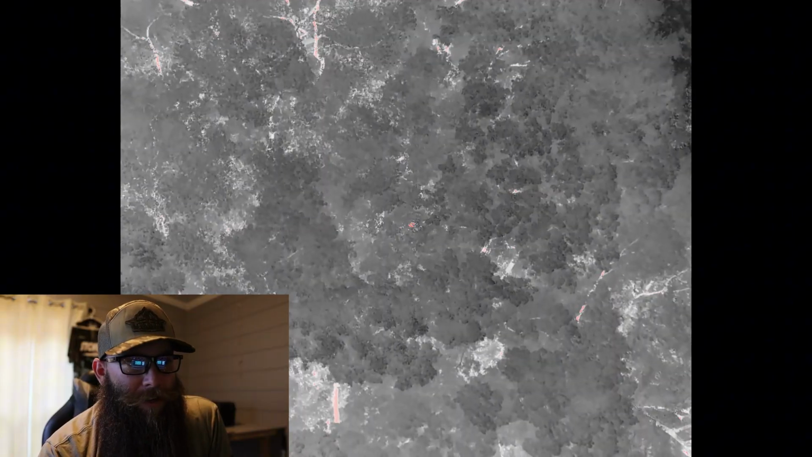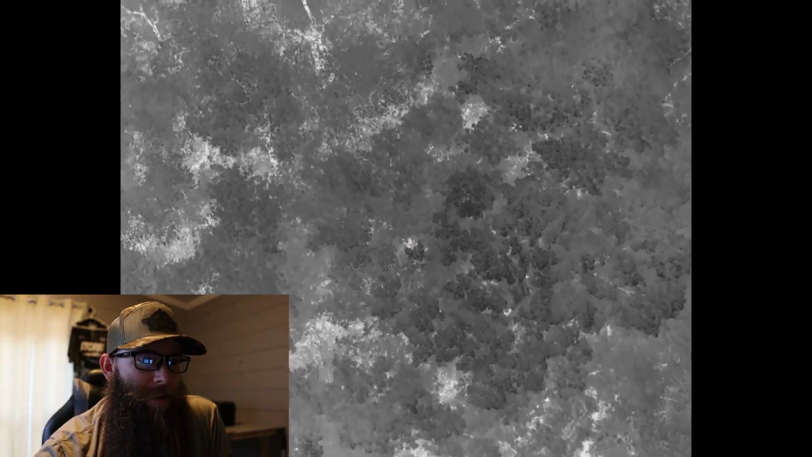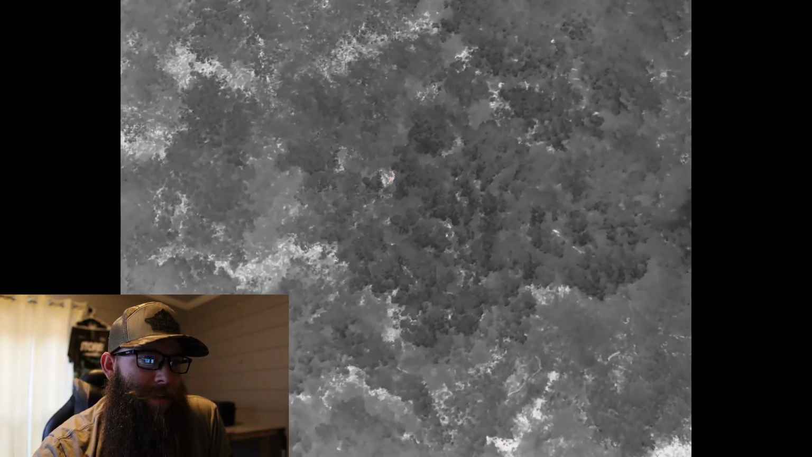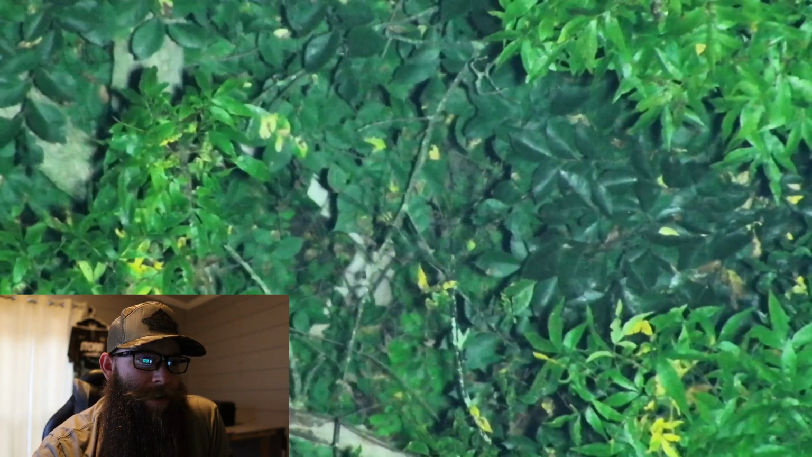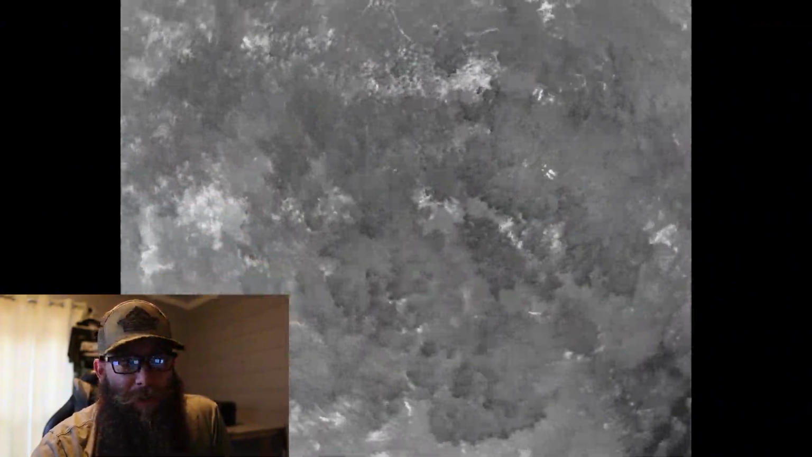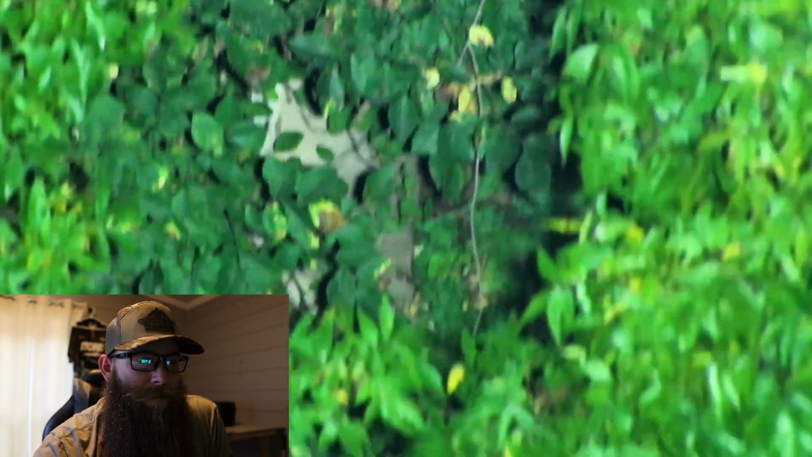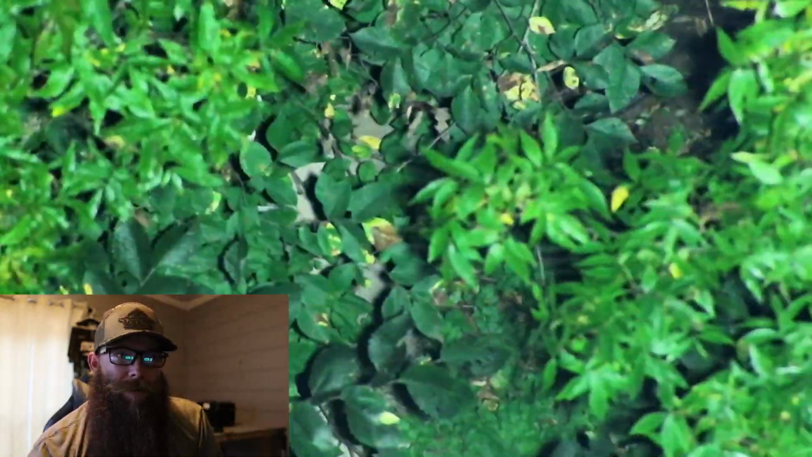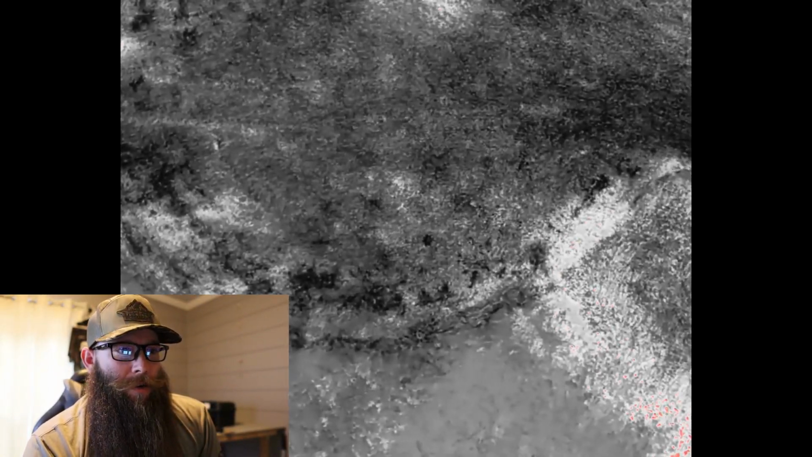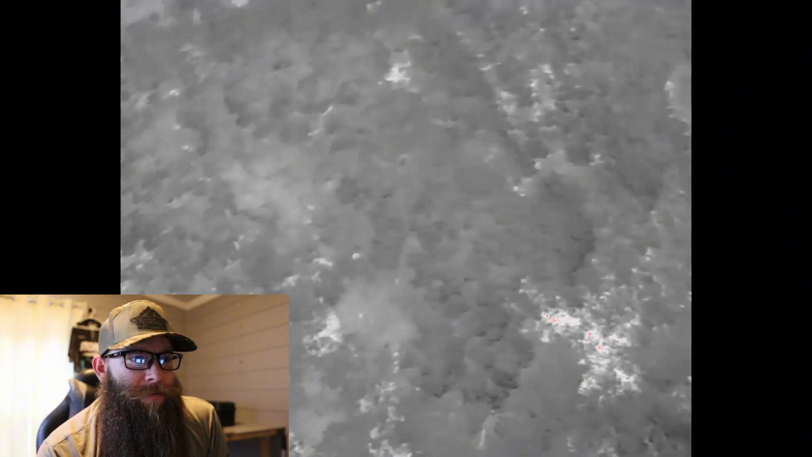As you can see, there were legs already splayed out, but again, the canopy was so thick, it was hard to get an angle in here, so I spent quite a bit of time trying to get an angle on this deer, just because I wanted to make sure it was obviously his deer, and also to check on the condition of the deer. I wasn't 100% sure if it was dead or not, but after looking at it for a while, I noticed that the tail was out, which usually is an indicator that it's a dead deer. So I spent quite a bit of time here just trying to get different angles just to confirm.